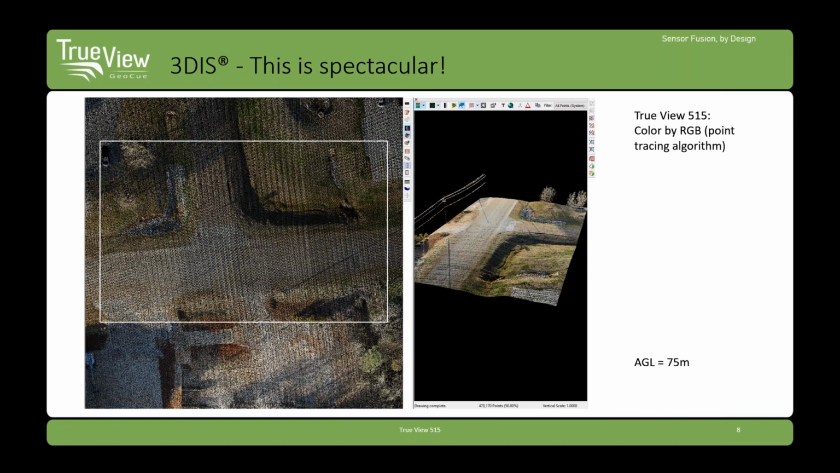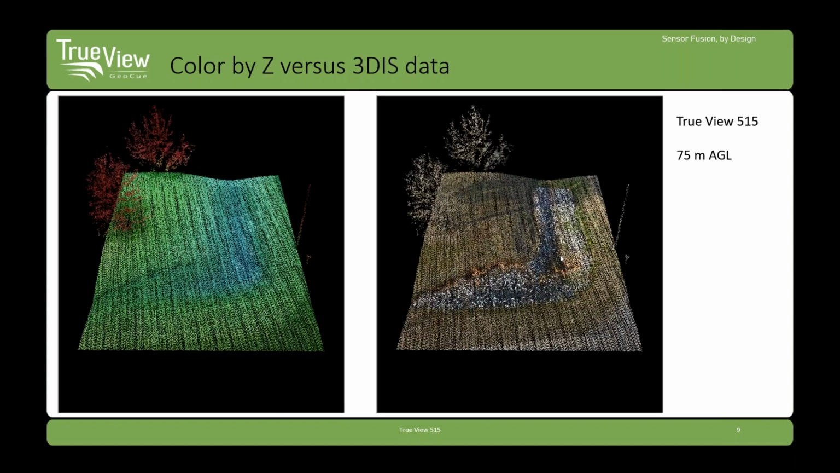But if we add color, it changes the nature of the data completely. So this is what we do, something new. Colorizing from an ortho has been going on for a while, but our colorization is done from integrated cameras, and we'll talk a lot about that and what it means in terms of data accuracy and fidelity. This is what we call 3D imaging systems. So when you hear us say 3DIS, we're talking about LiDAR for the elevation data, cameras for the colorization.